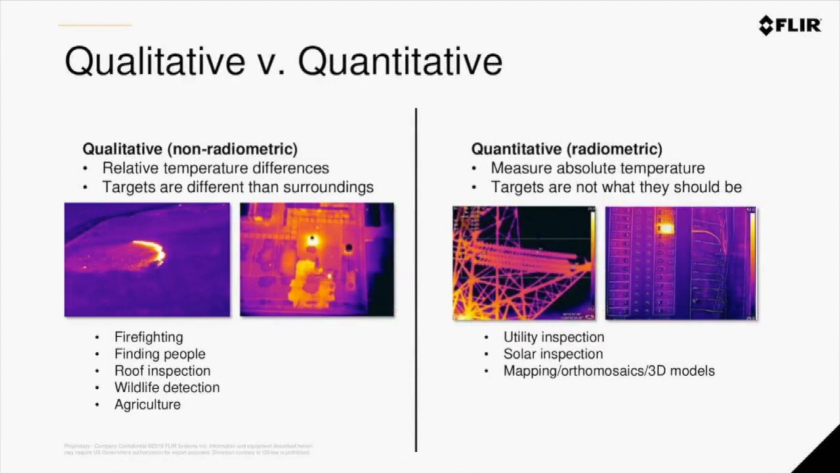Okay, an important concept to understand for thermal mapping in GIS: qualitative versus quantitative analysis. For qualitative analysis, you are not concerned with the temperature values embedded in every pixel. You are more concerned about something being hot in one area versus in another. A good example of qualitative analysis is going to be firefighting, search and rescue missions, some types of roof inspections, and ultimately you're just going to be doing a high-level analysis of your asset or whatever your target object may be.